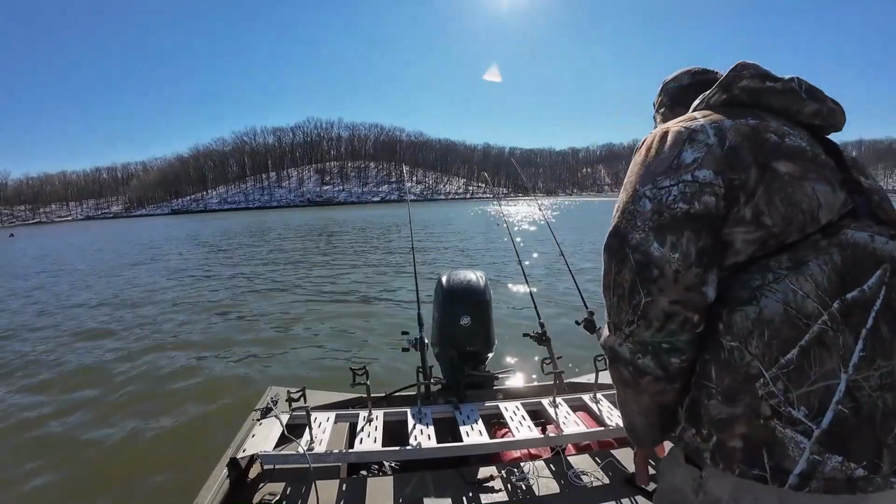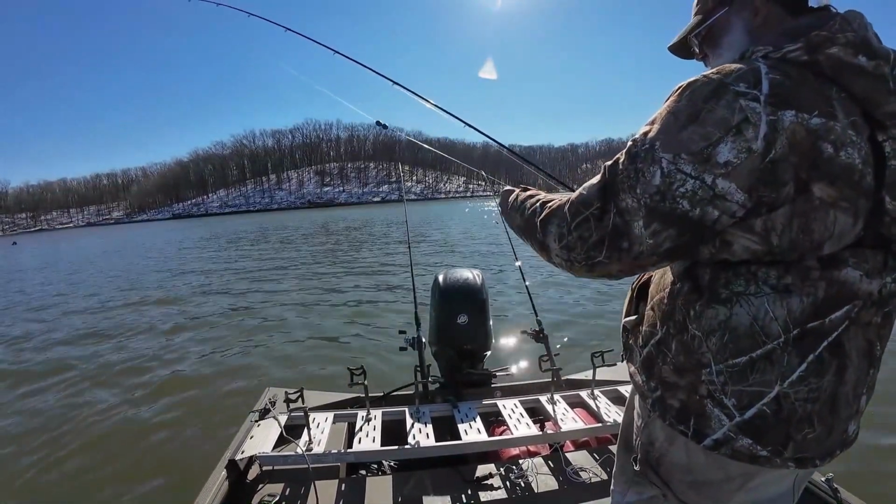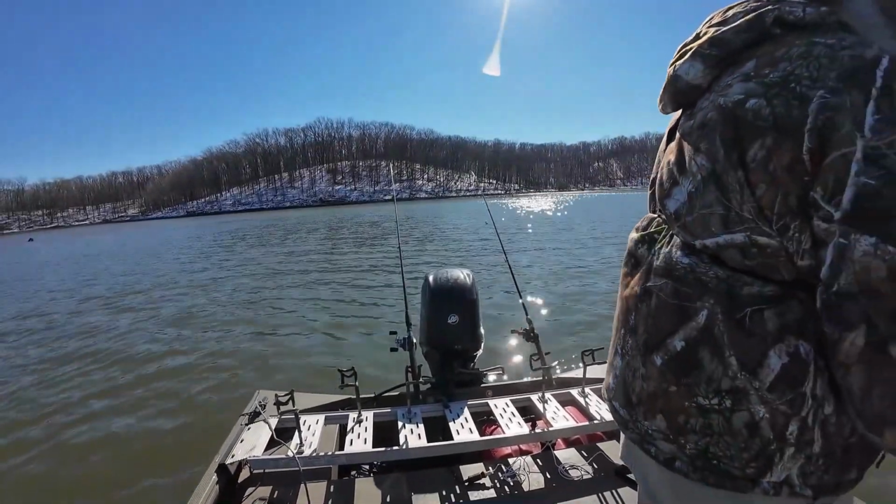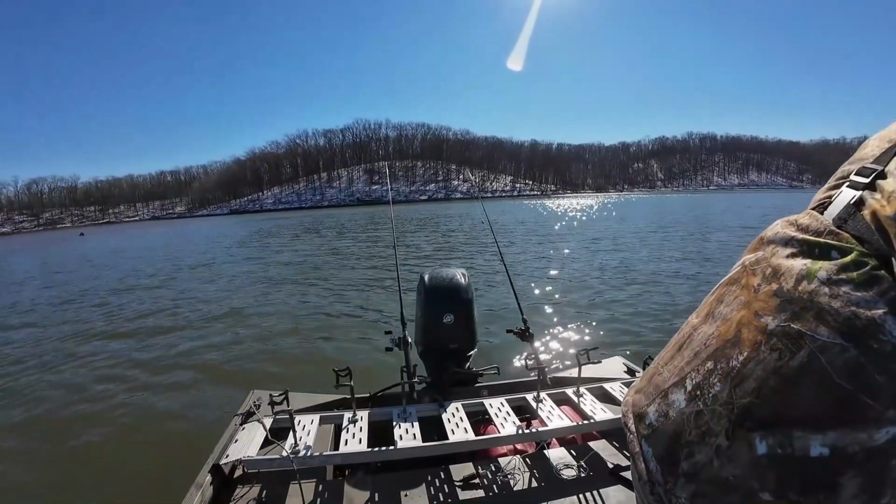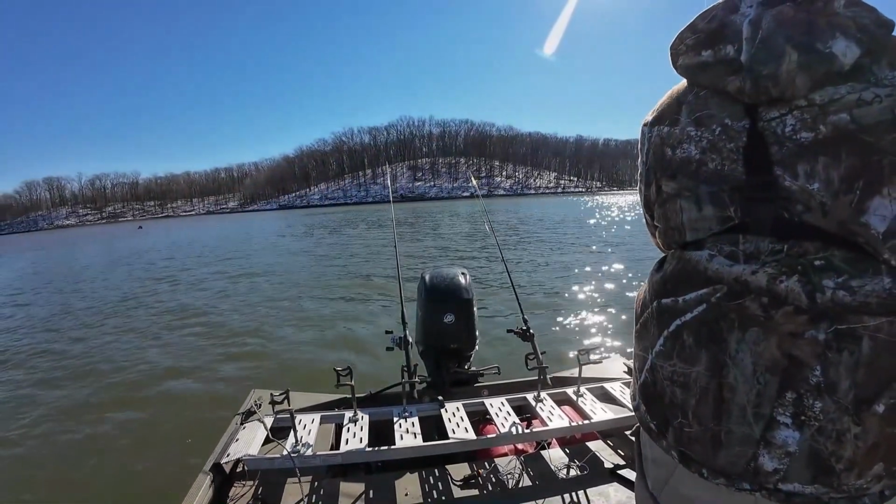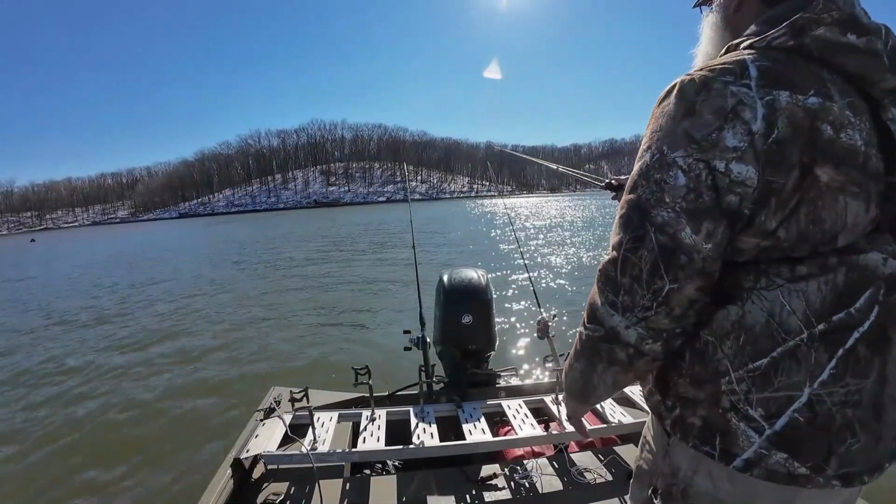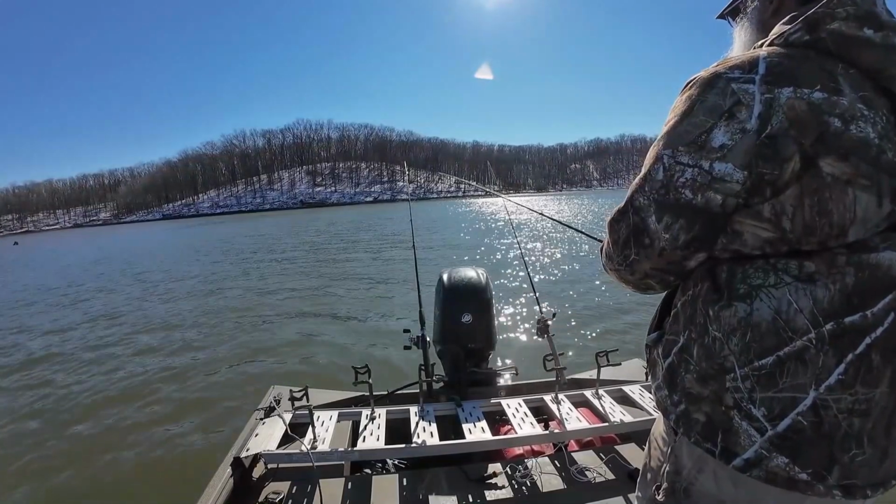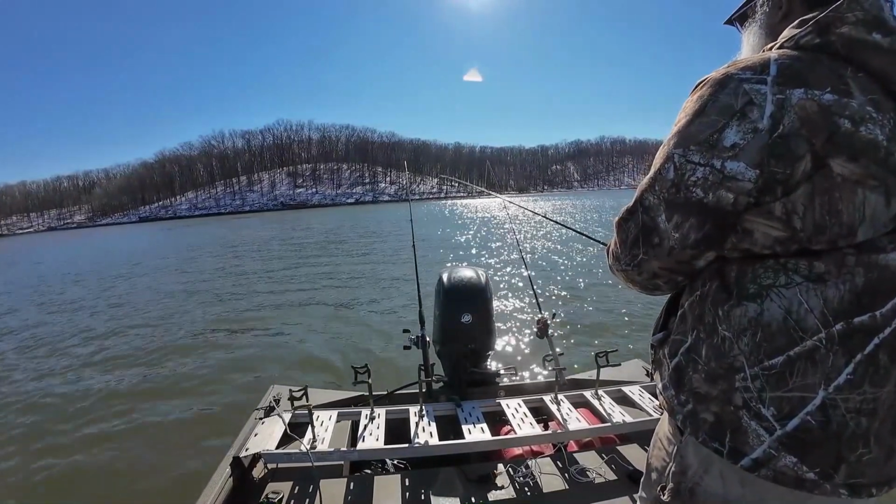Understanding bait movements is the number one thing you can learn to help you put fish in the boat. I mean, it is crucial. Now we're kind of sucked up against the edge of the river channel, but not crazy.